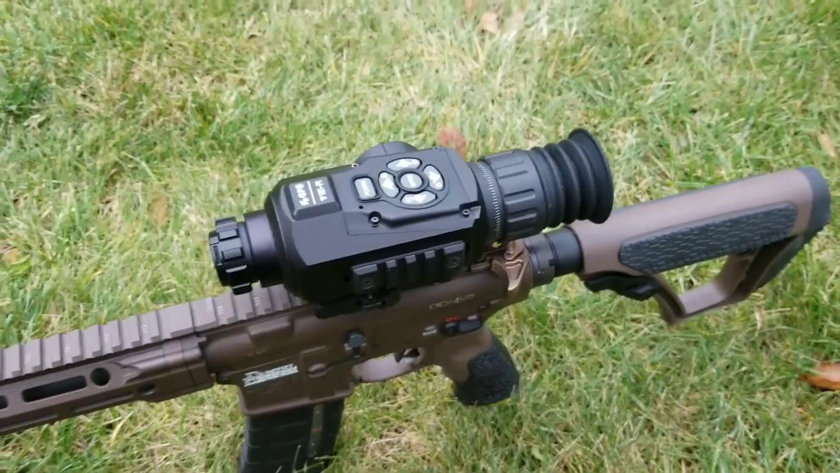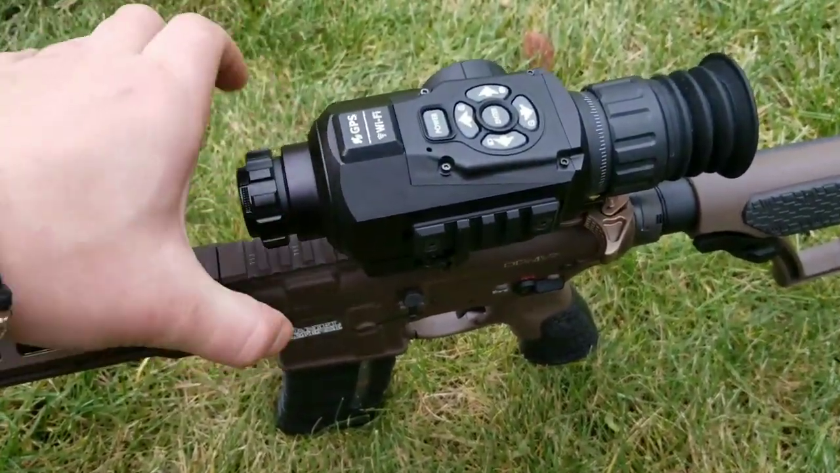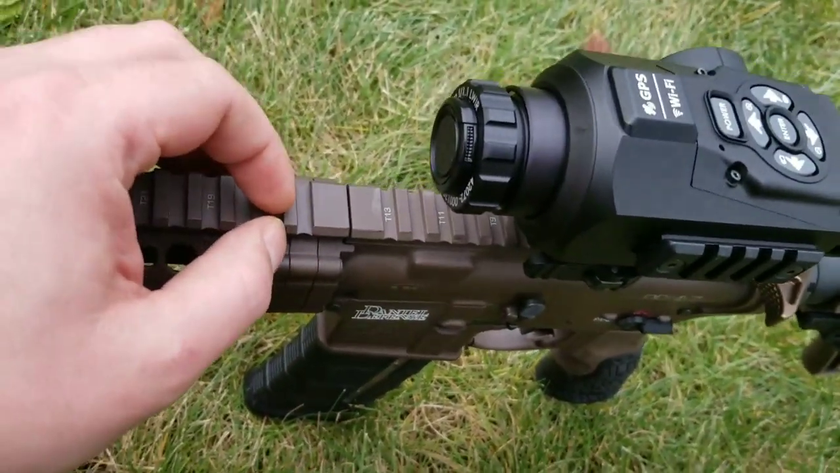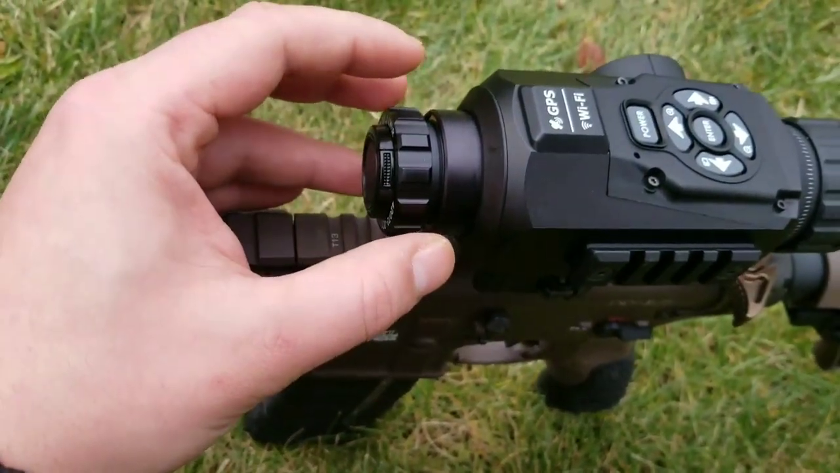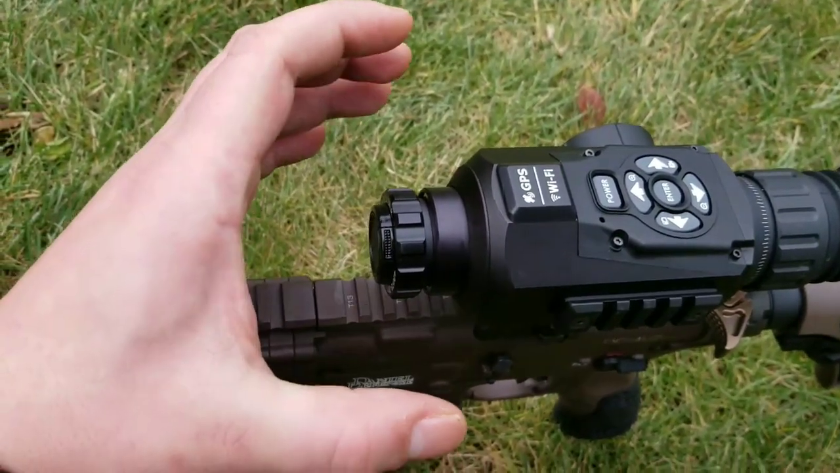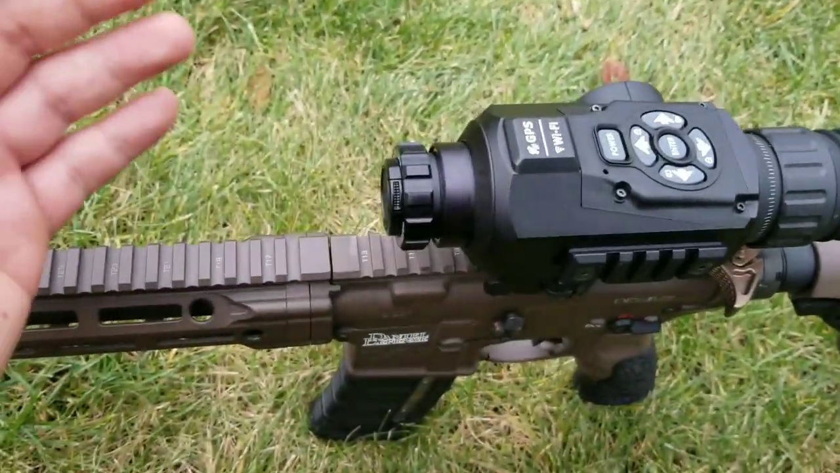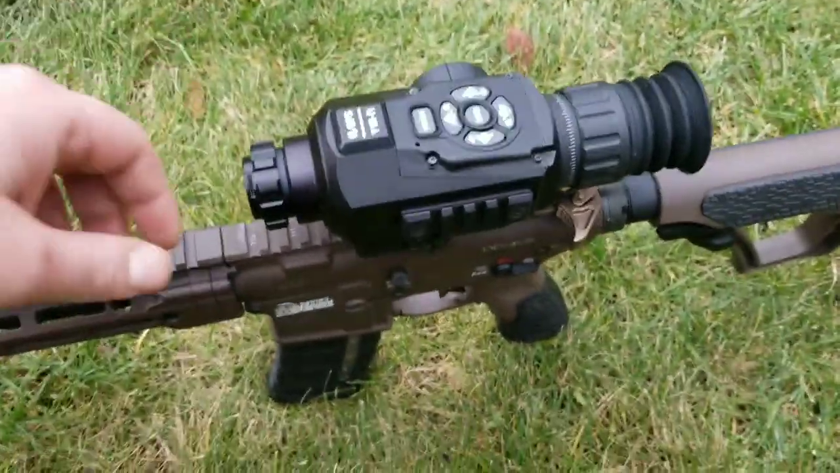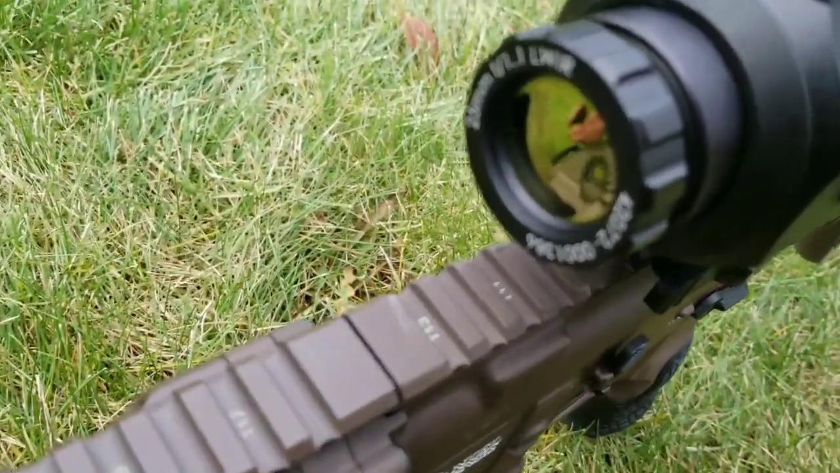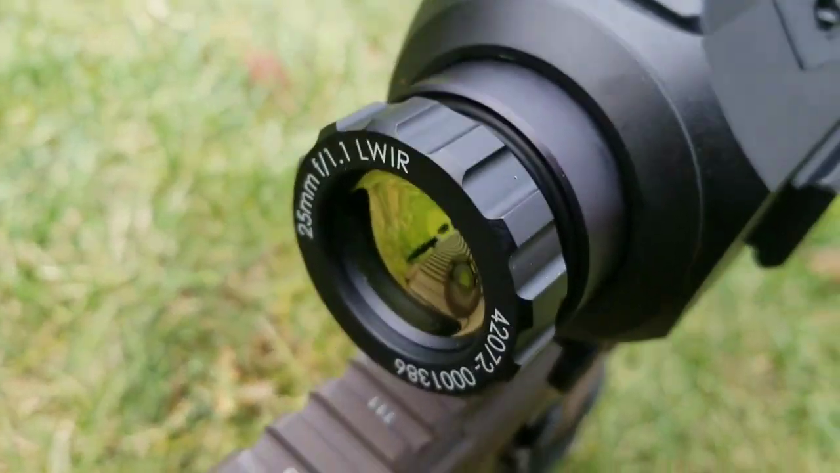The reason these are so expensive is because of the glass that they use that intakes the heat signatures. This is the second to the smallest one. They make them out to like 100. I mean, the glass is like this big, which would probably be better, but you're talking like $5-6 grand for those ones. So I went ahead with this model. I'll show you what the glass looks like. It comes with a camera lens cap cover. This is a 25mm, I believe it says, yeah.